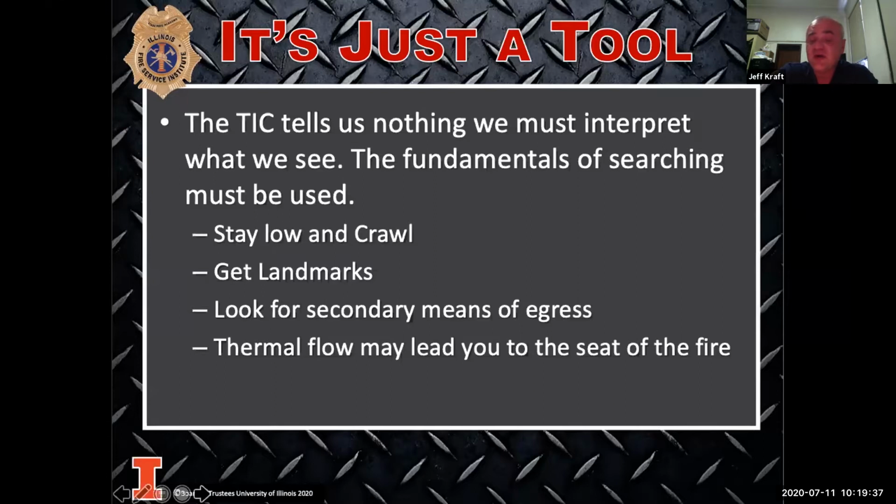With the camera, I can point it at the ceiling and I can look at where the thermal flow is coming from. I can let the engine company know, do they need to go to the left or do they need to go to the right to get to where the seat of the fire is? That's going to help them get to the seat of the fire better. As for searching, how does that help me? Well, if they can cool down the fire and cool down the area, ventilation can happen sooner, which means we can lift the smoke and make searching a little bit easier for us as we go through the structure.